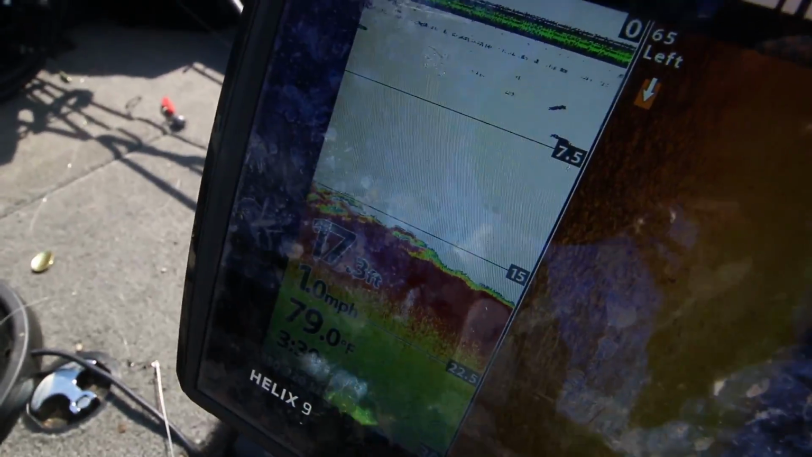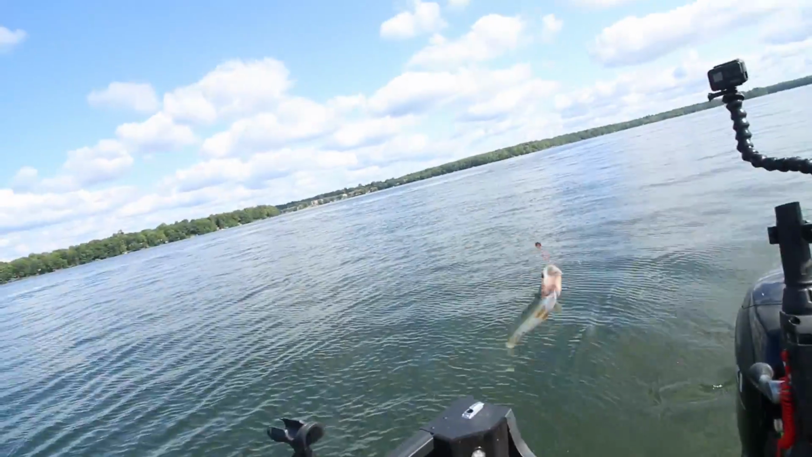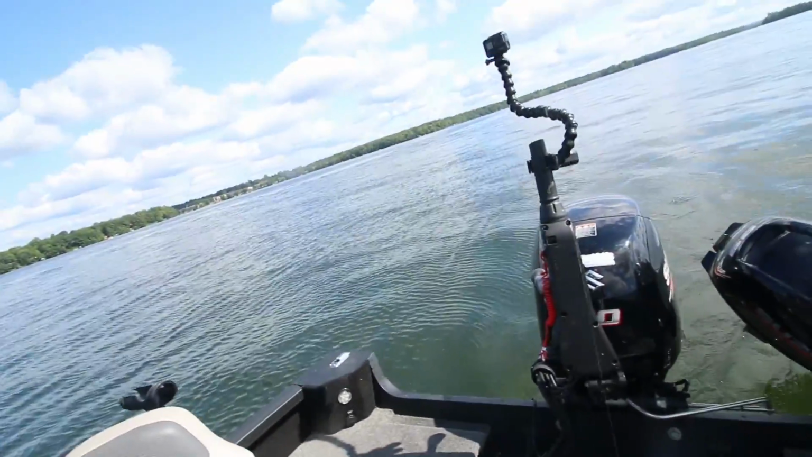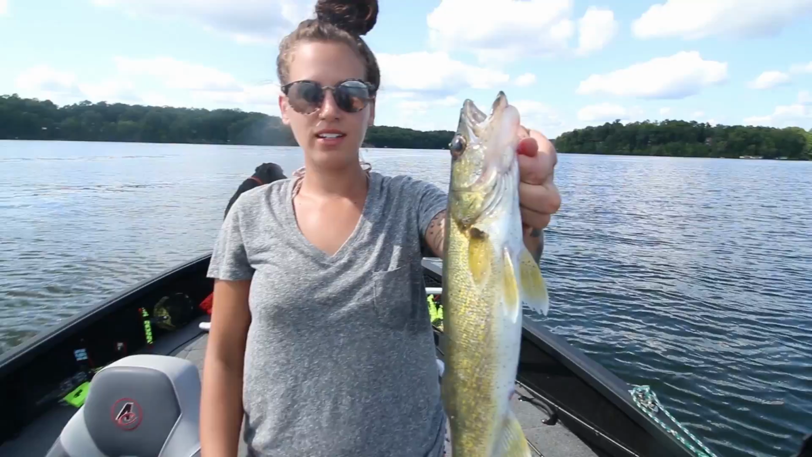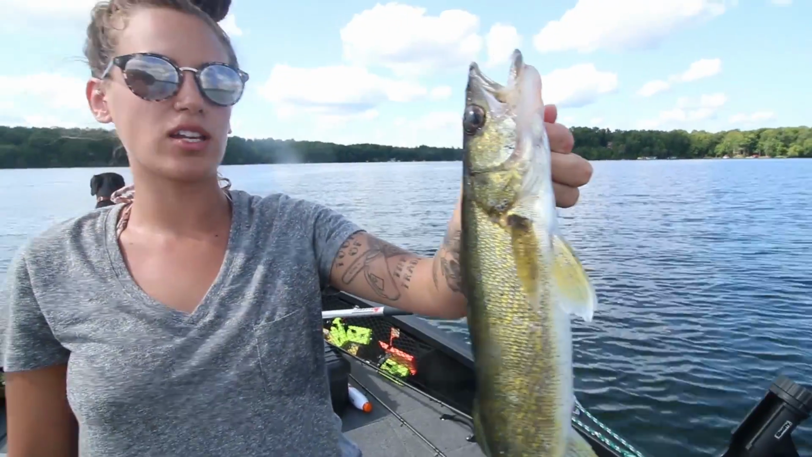Do we? I think so. Look at that. Small. Oh my gosh, it is the right kind though. He might go 15. All right, here's number 3. It's been kind of slow, but I'm glad we are catching some.